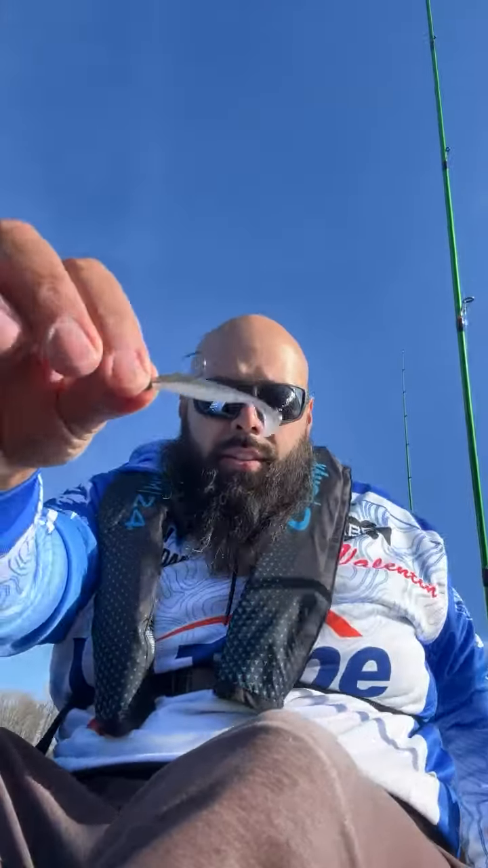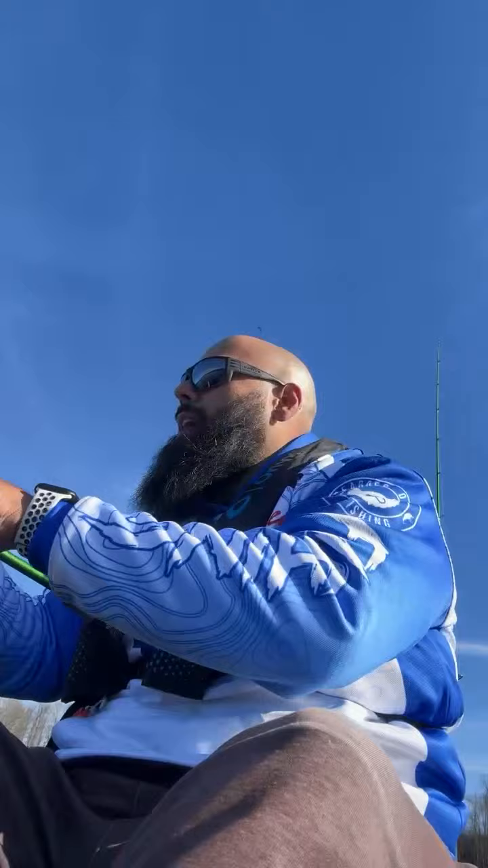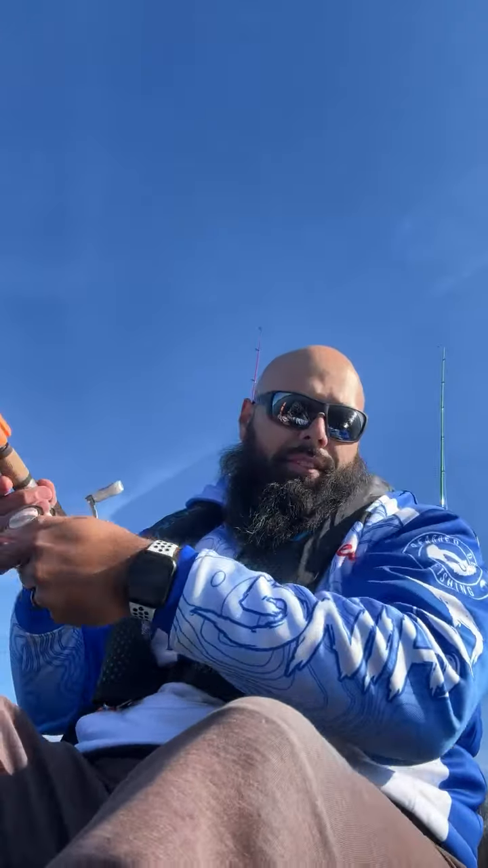There you go, it's better. Yo, using these little 2-inch Kayaks. These are perfect. I got them initially for the drop shot, but these are great for this.